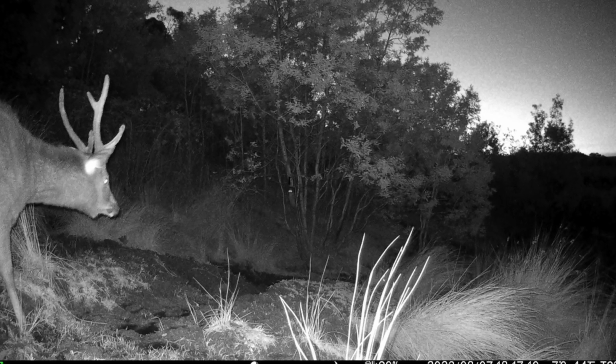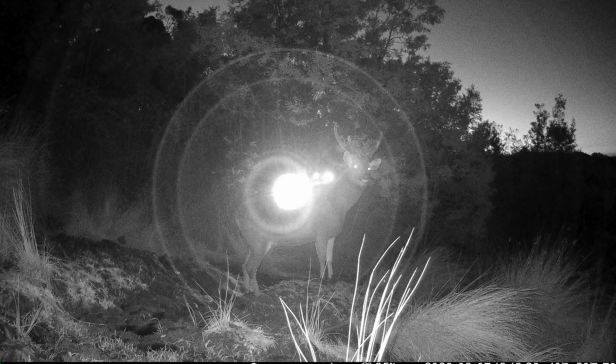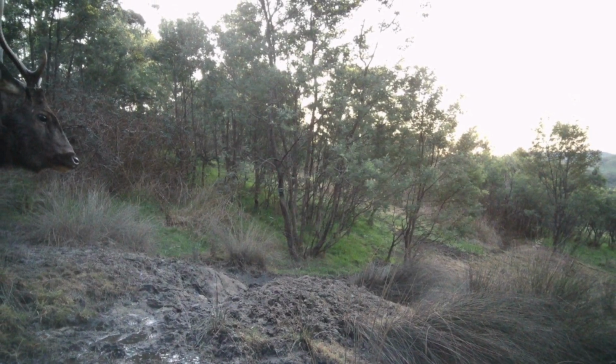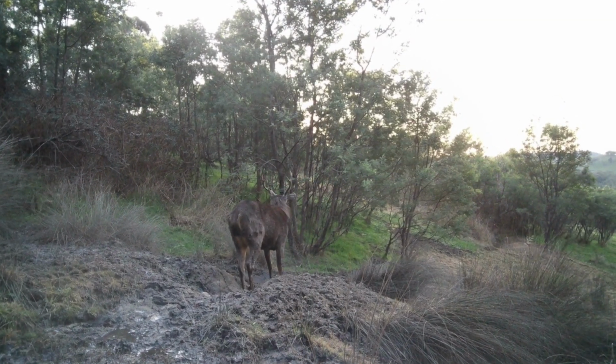There's a not bad stag coming in to check it out. It's a pretty good quality photo. Oh, he's turning around, looking straight back at it. Oh, we've got a bit of glare coming off the infrared from the opposite side, the other camera. There's another stag in daylight coming in.